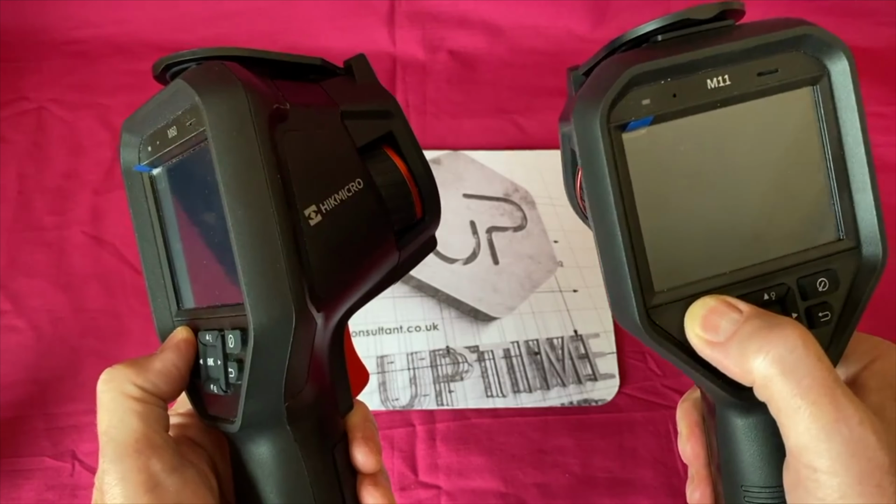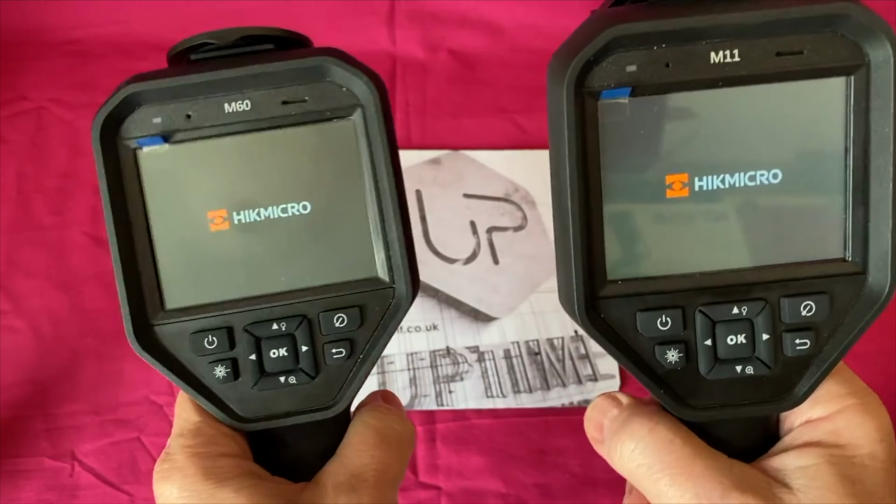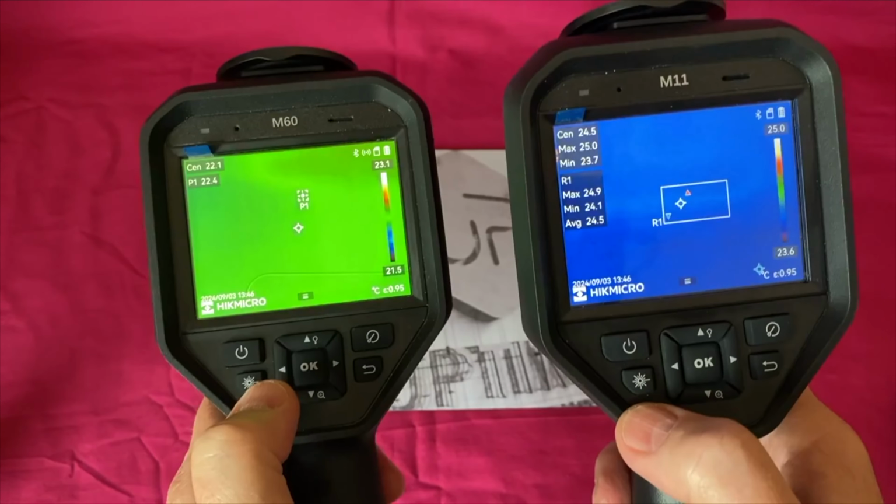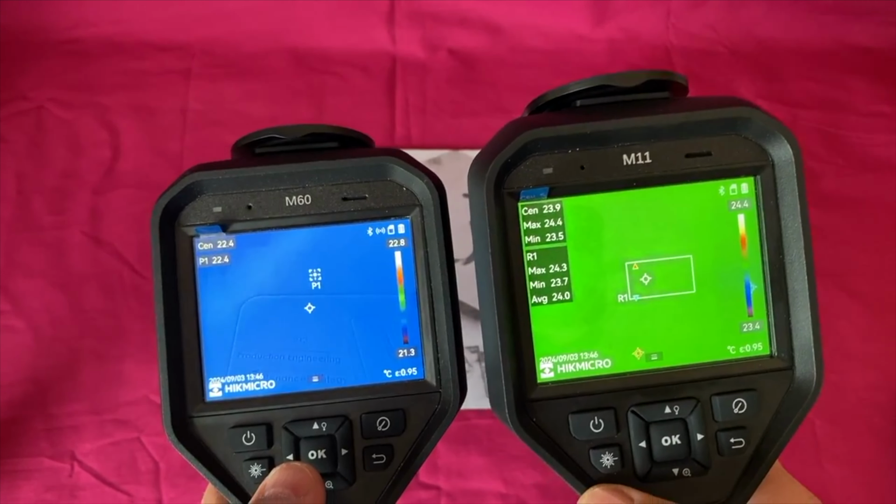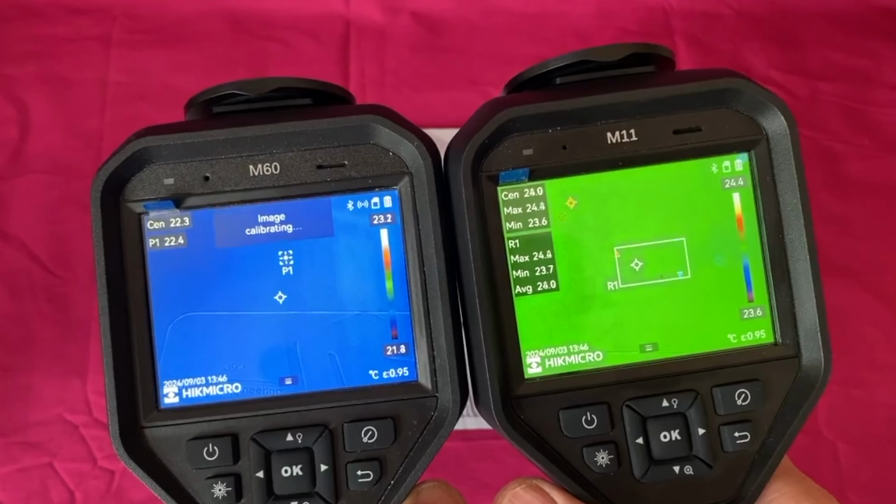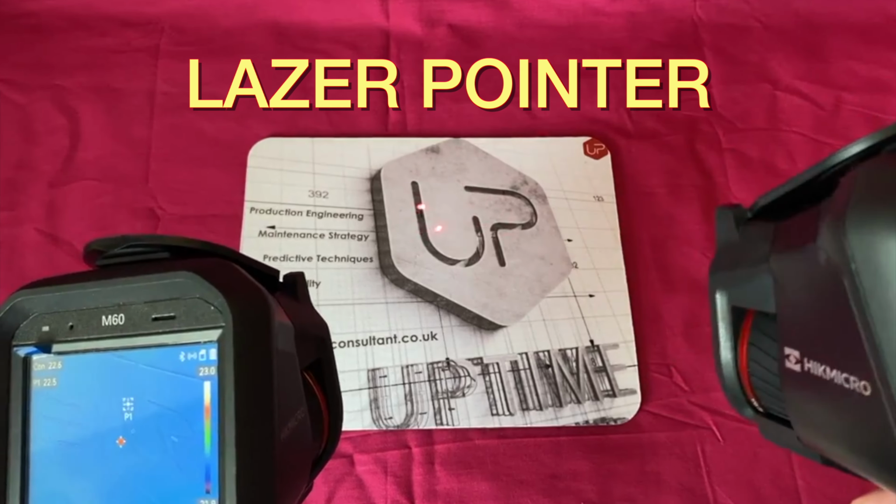Let's turn these on anyway, and click while they boot up. All imagers take a few seconds to boot up and to calibrate themselves. What we'll do here as well is look at the differences. There are some marked differences between these two imagers. So let's look at laser lights. They both have laser pointers.